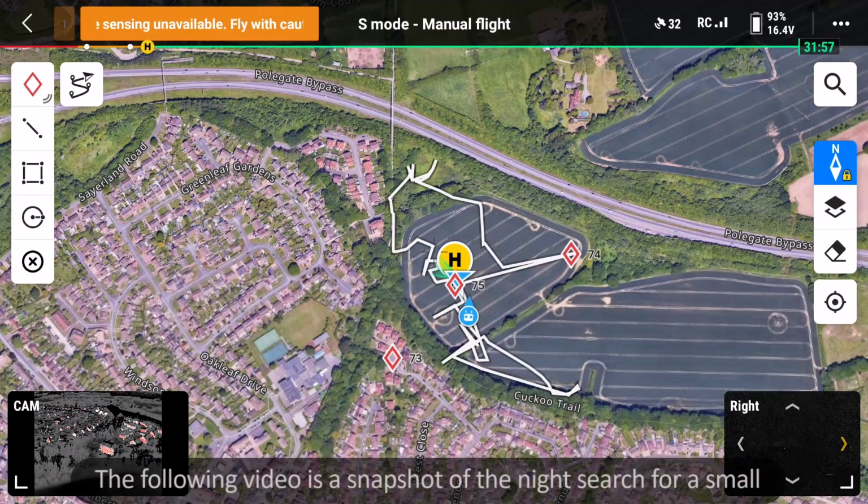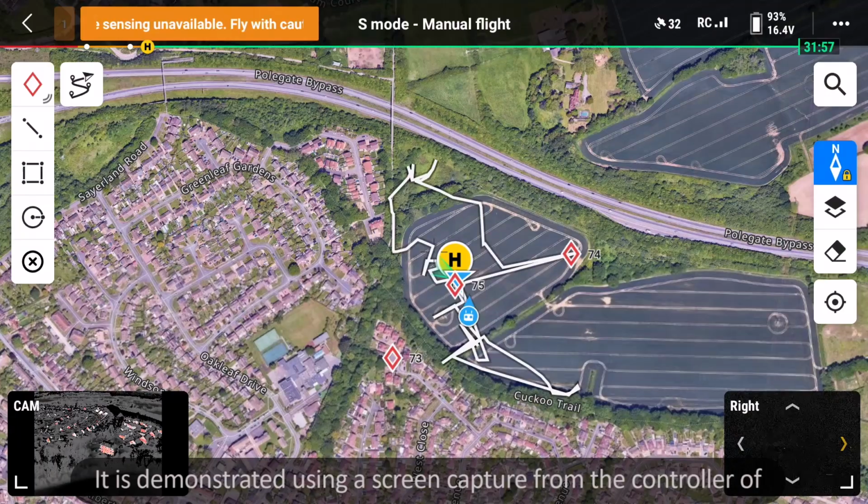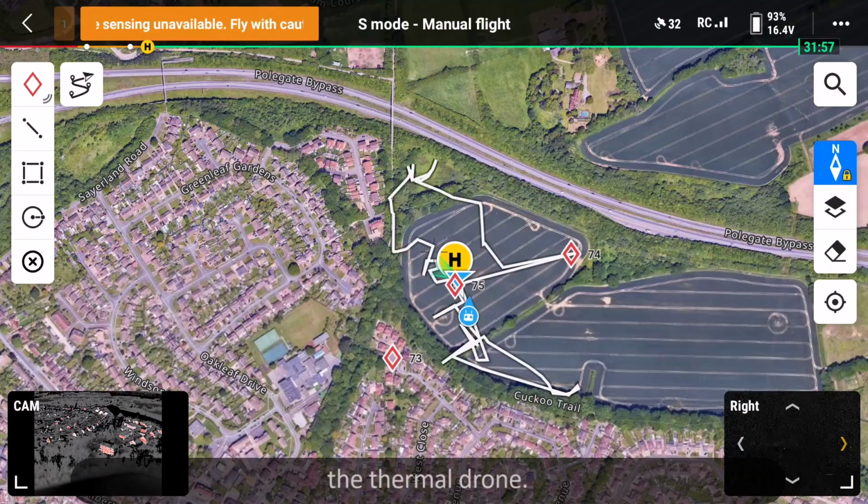The following video is a snapshot of the night search for a small Chihuahua between the hours of 9 o'clock in the evening and 3 o'clock in the morning. It is demonstrated using the screen capture from the controller of the thermal drone.